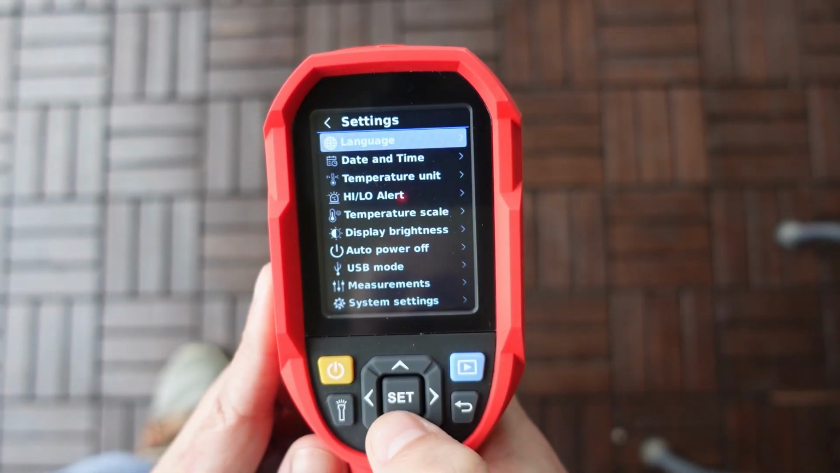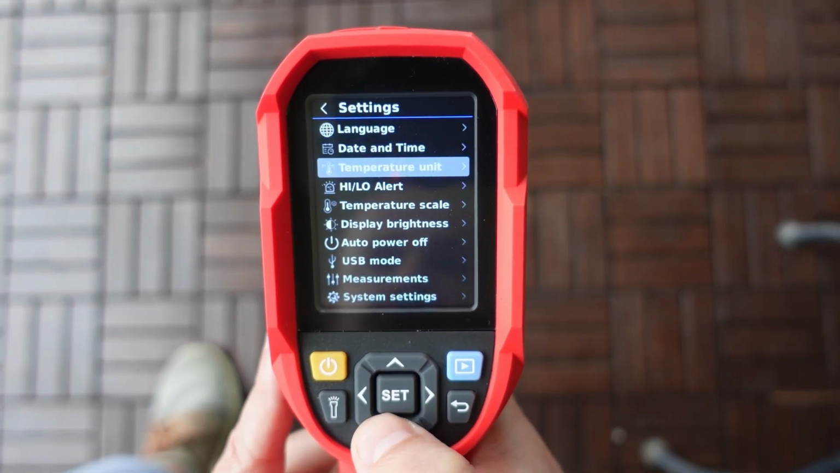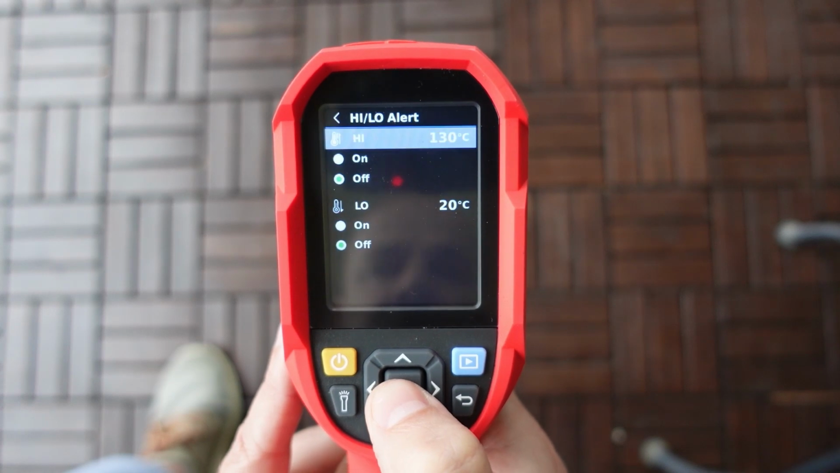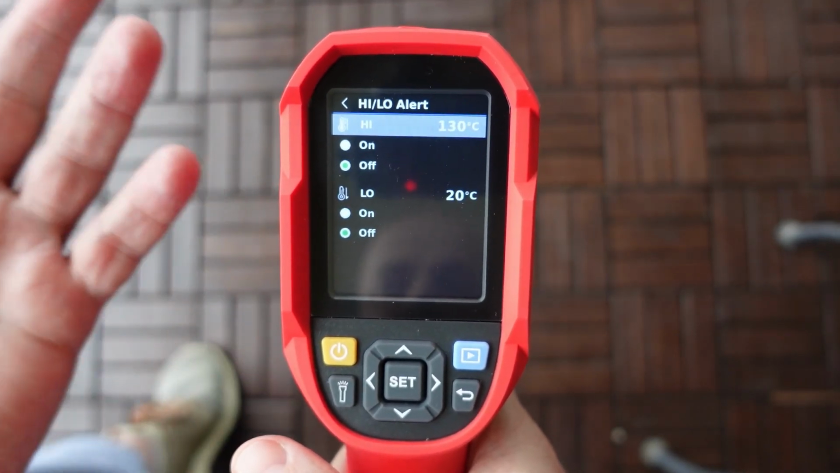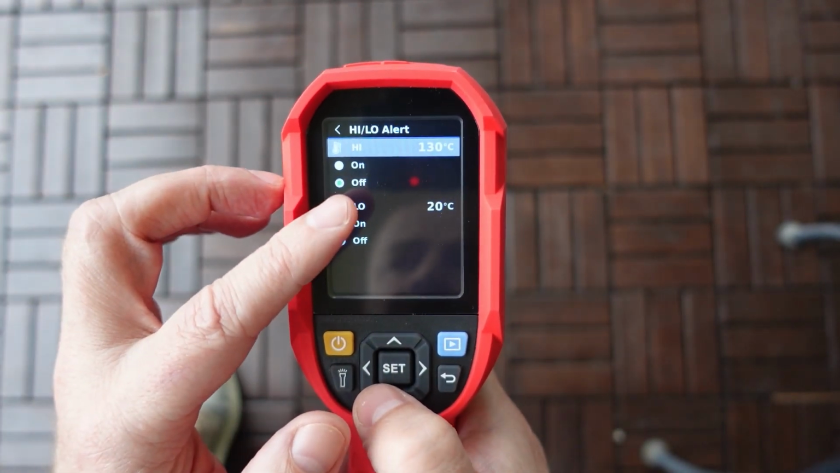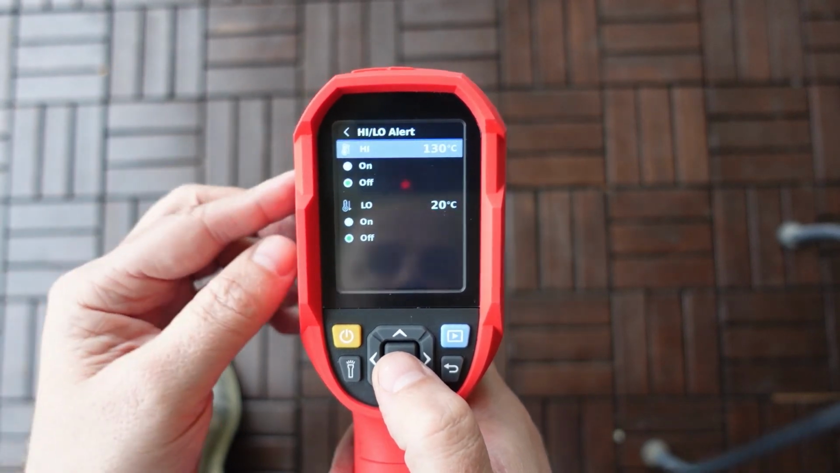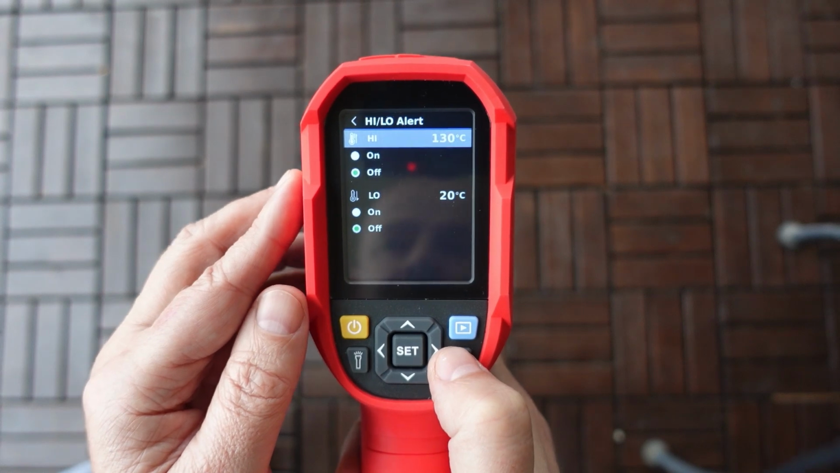And now the settings. I'm not going through all settings here, but I really like that. Of course you can set the temperature units. High and low alert, they are disabled now, but you can use this camera, for example, to monitor a workplace or something like that. So to place an alarm on, I don't know, if you detect a temperature above 37 degrees Celsius. So now in this pandemic situation, this may be a useful tool for something like this.